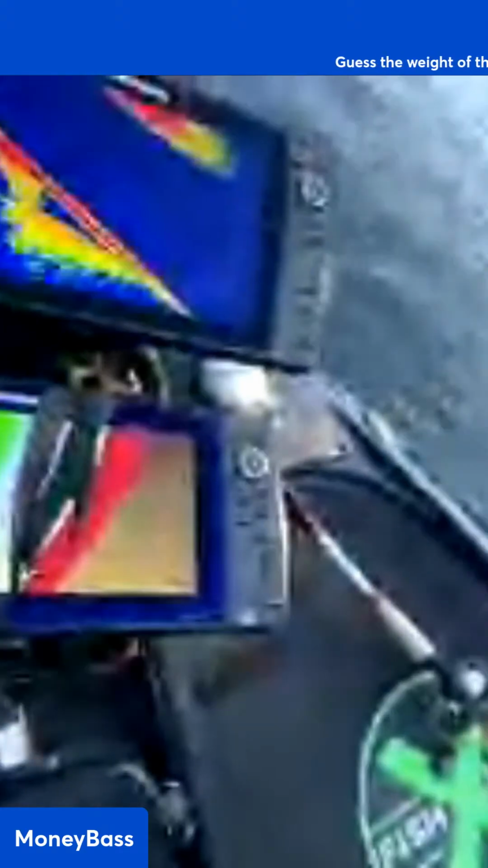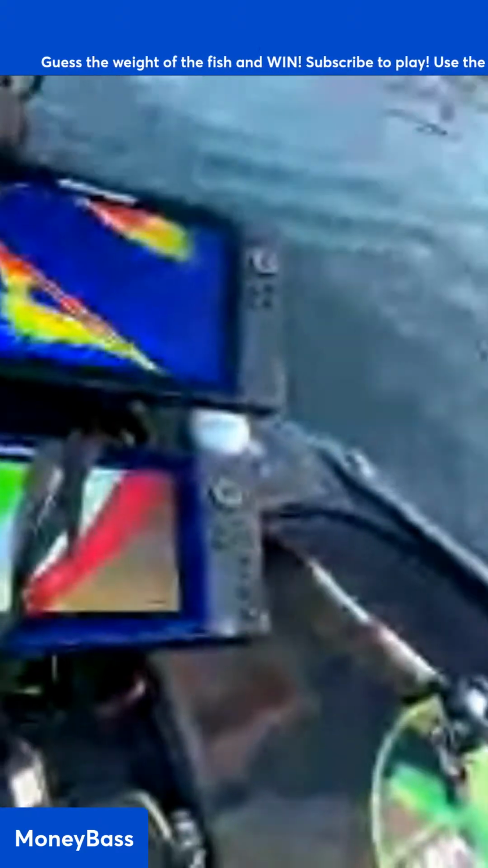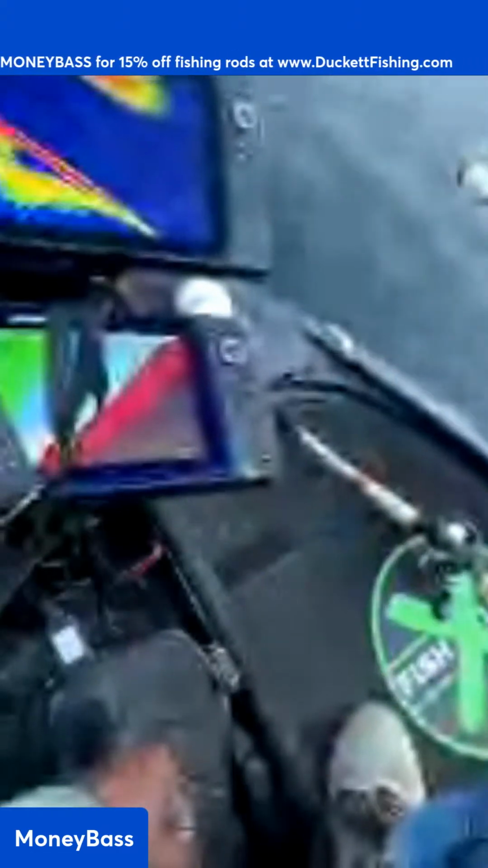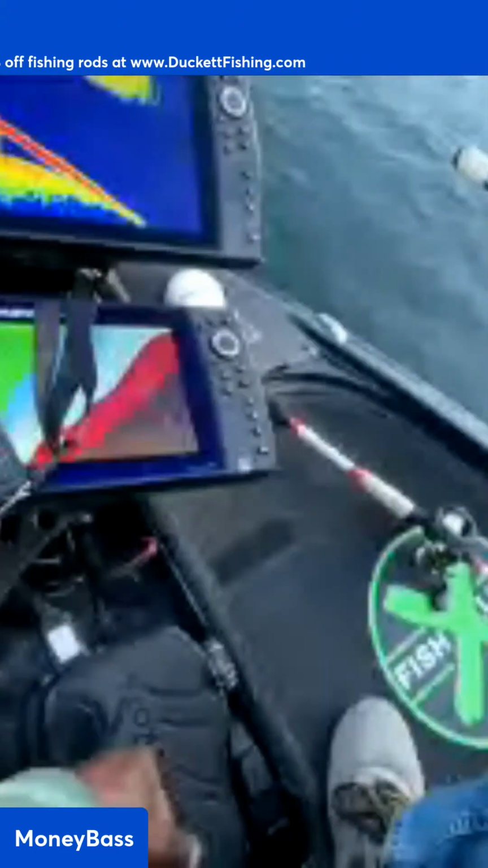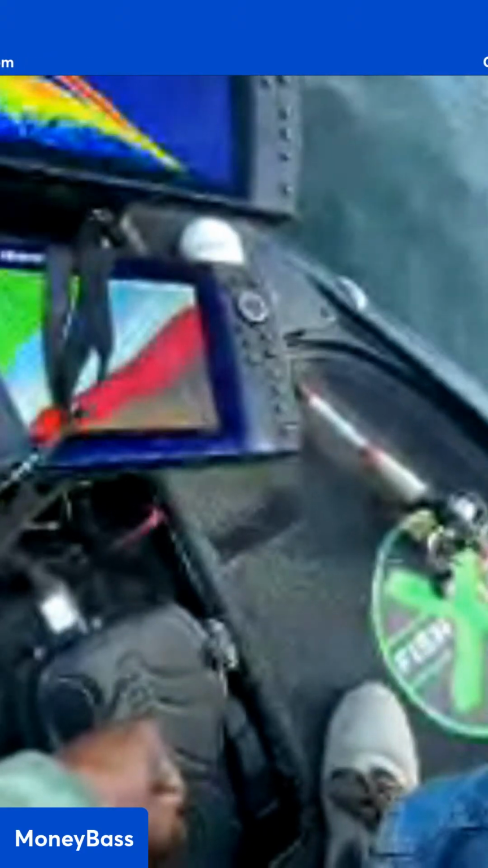All right, Spot Snatcher says, how far up the Chestatee are you going? I do not know, sir. I haven't even been up there in years. So my plan for tomorrow is to pretty much go out there, look at my mapping and find some ledges on some channel swings and things like that and fish those areas. So that's the plan for tomorrow.